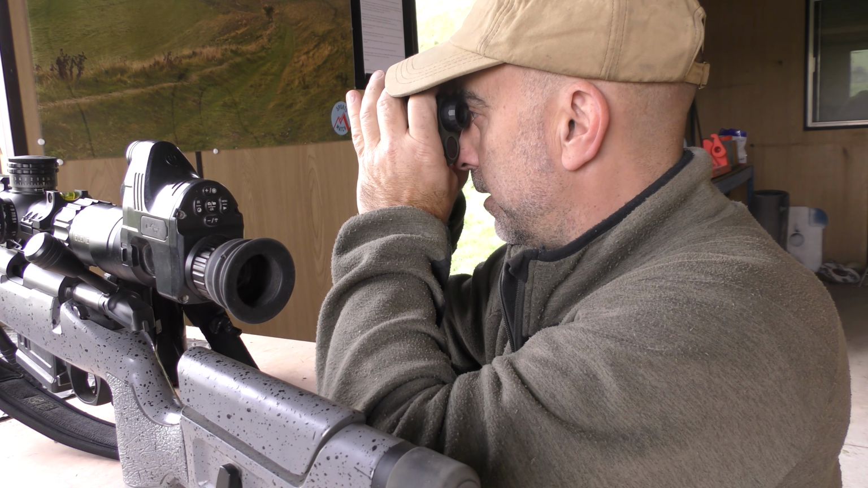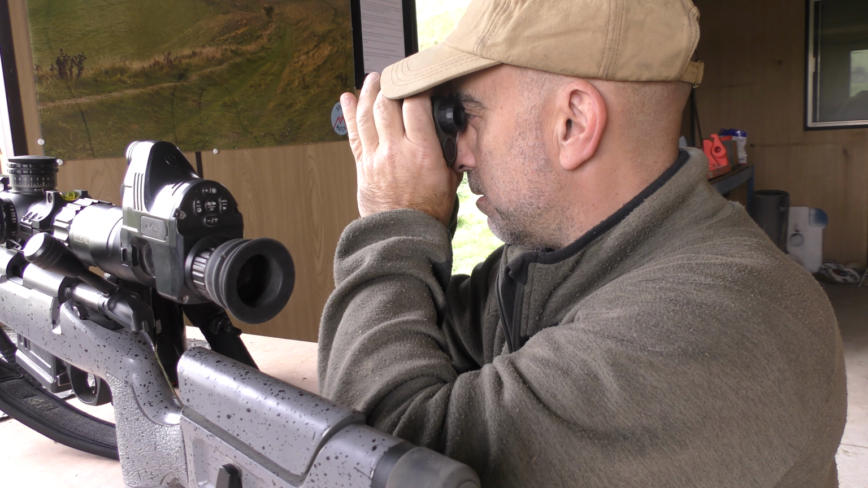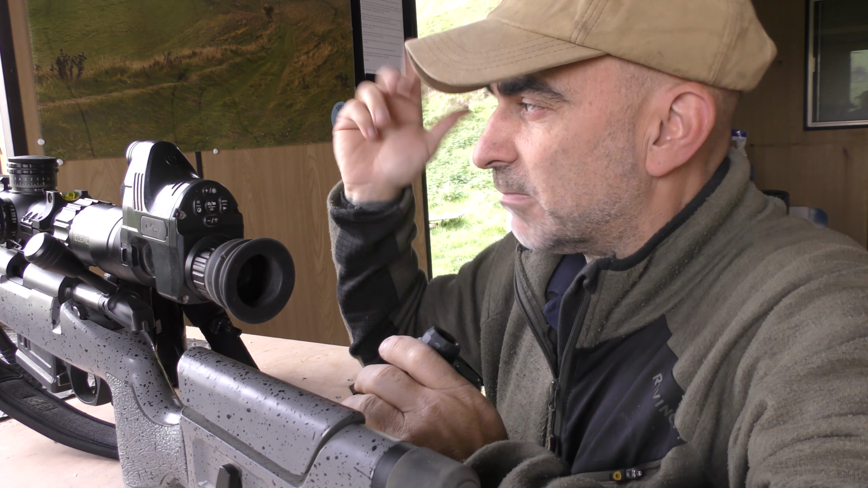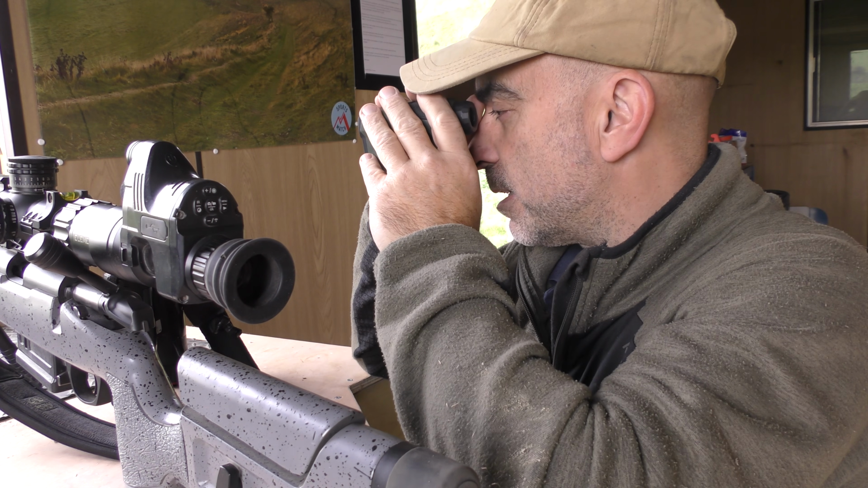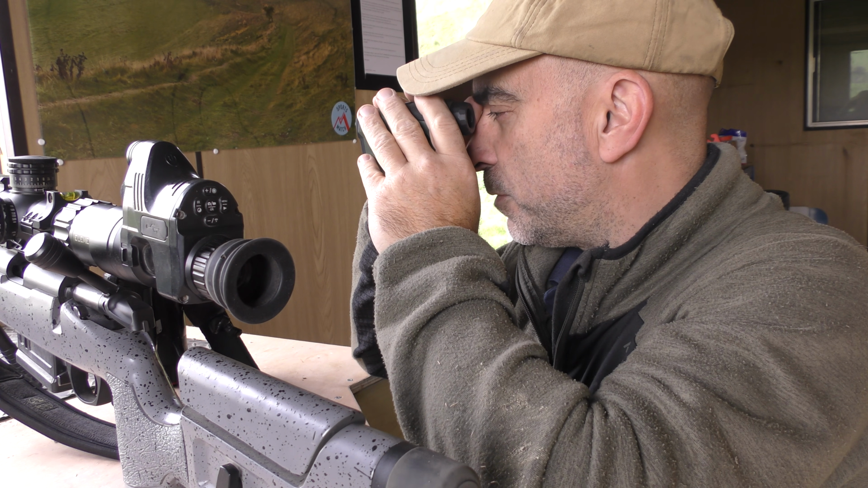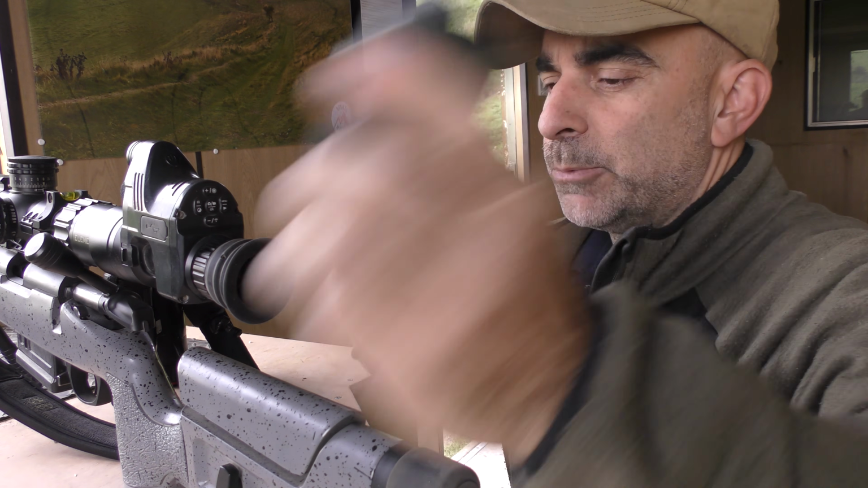So from here, my little rabbit target down there is 271 metres, so the thick end of 300 yards, and that is telling me I need to dial 43.85, so we go 44.